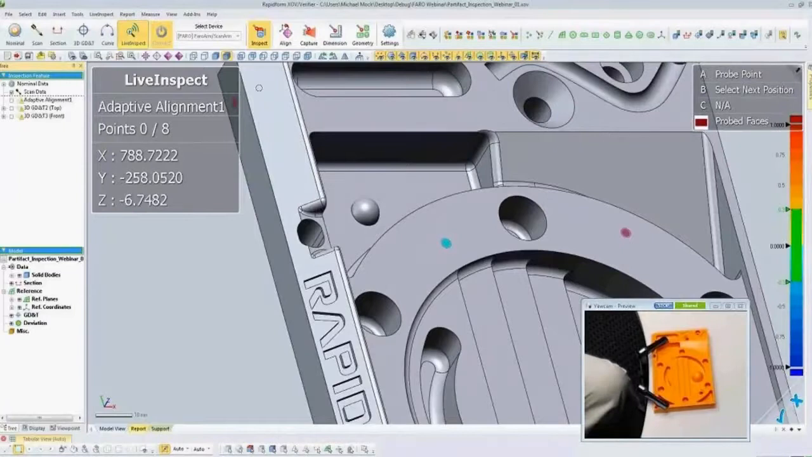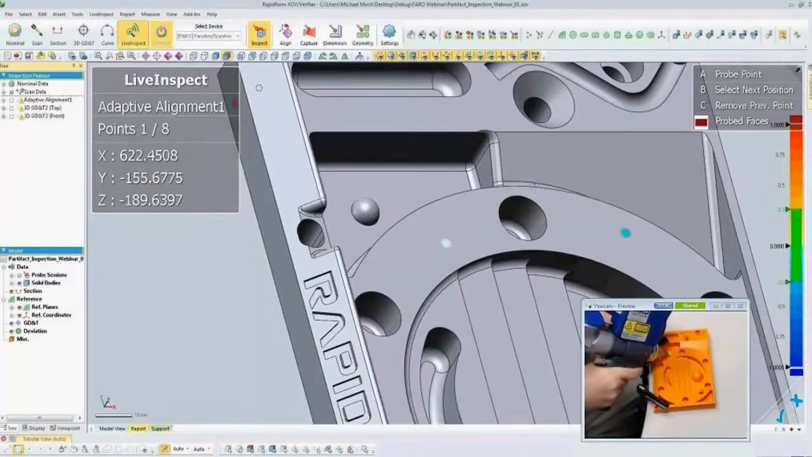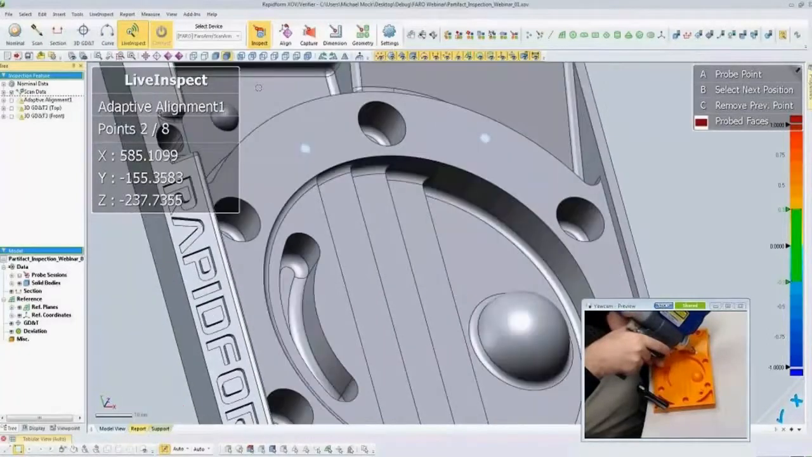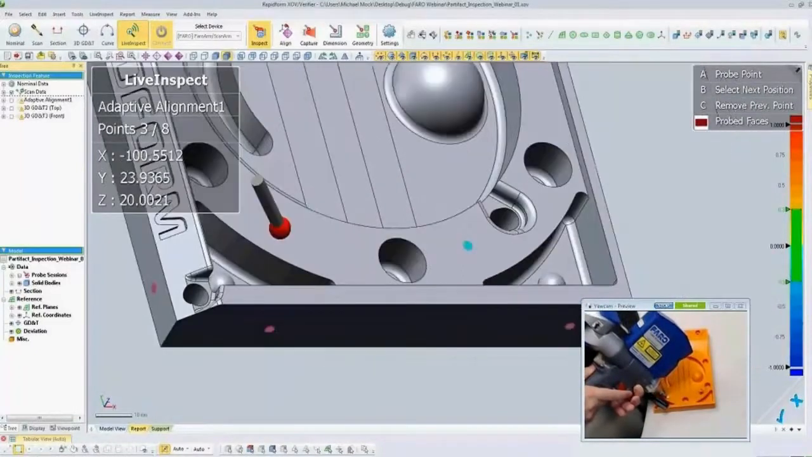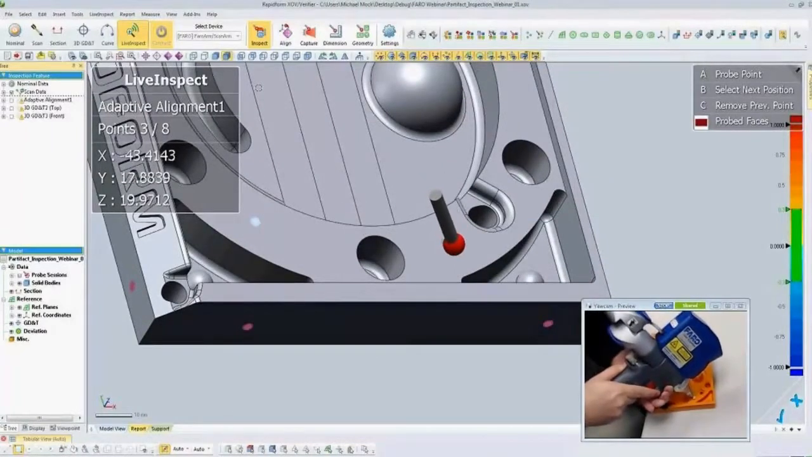And it's going to start directing me to measure different points on the part. So here I see the first point is a flashing point about here on the part. So if I put the probe tip there and take a point, it's going to move me on to the next point. And in the upper left-hand side, you can see it's points 1 of 8. So I'll go over to the next one. For the first 3 points, we won't see update of the probe tip on the CAD model because we don't have an alignment yet. But after the third point, we have a preliminary alignment, and now you can see the probe on the part and on the model.